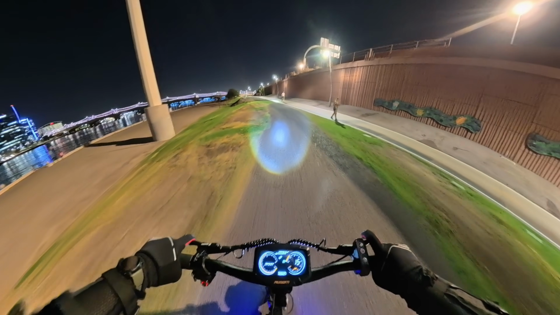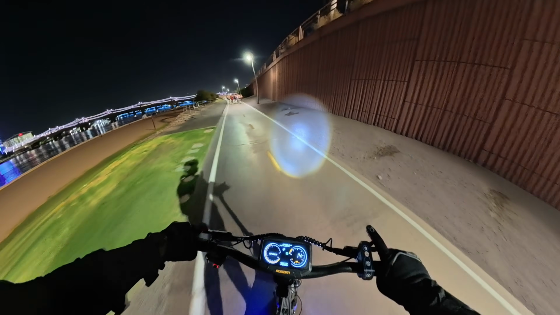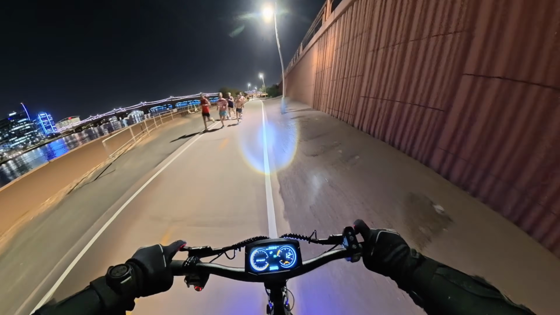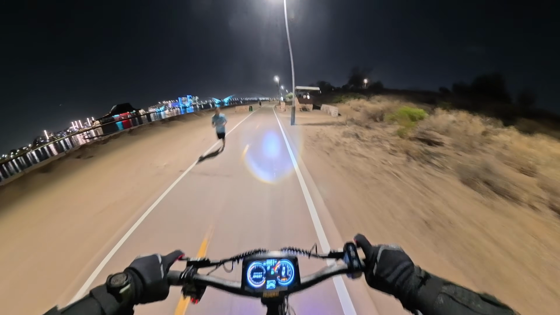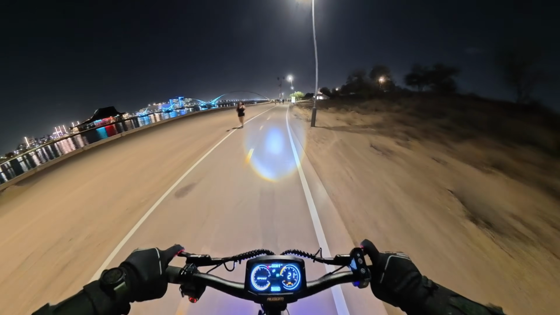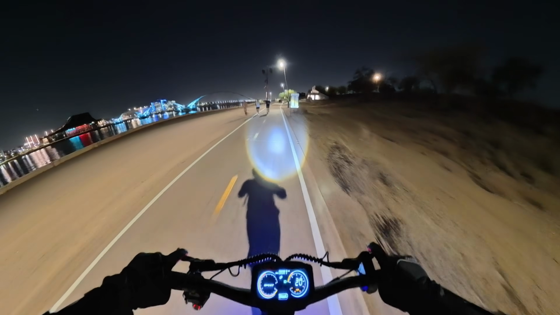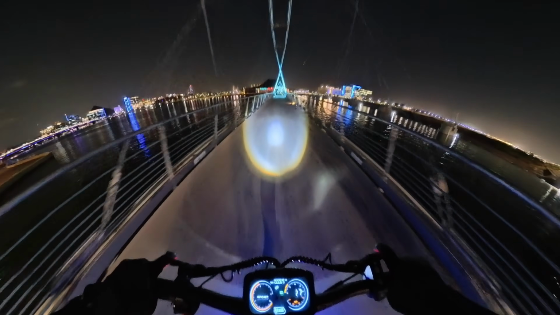We'll get onto the other side of the lake, and hopefully things will be a little less crowded over there. On the other side of the lake, we'll have a little hill climb area. We got 12% grade, which is nothing crazy, especially if you've seen some of my other hill climb videos with this scooter, but always a nice little test for comparison. Back over the pedestrian bridge.